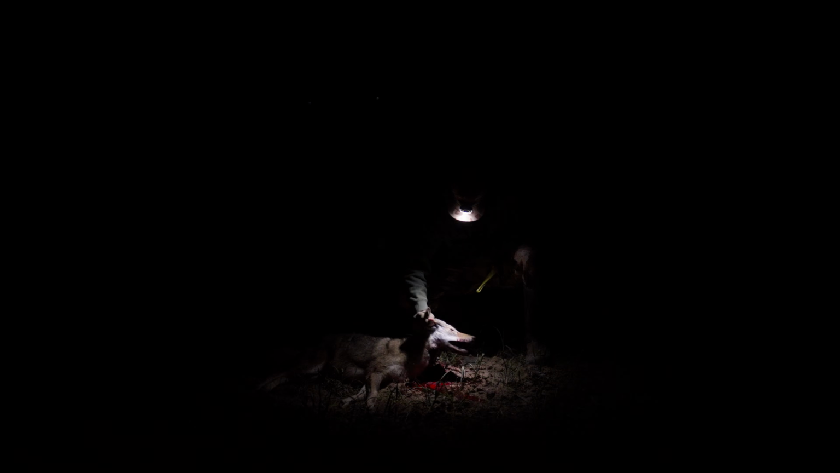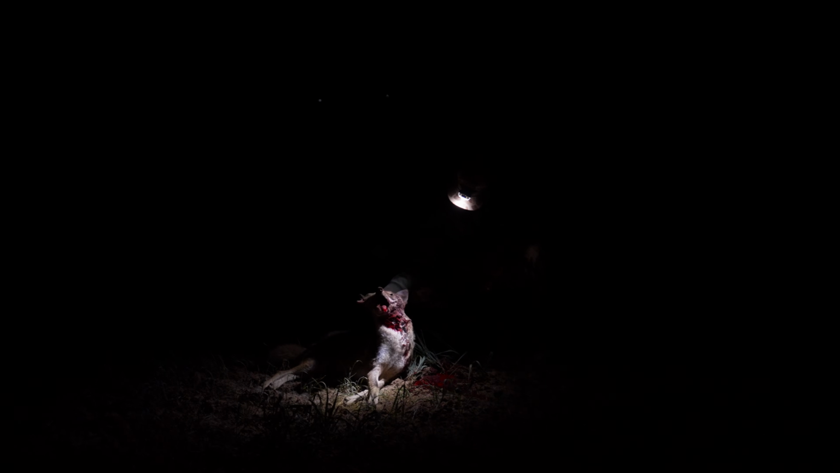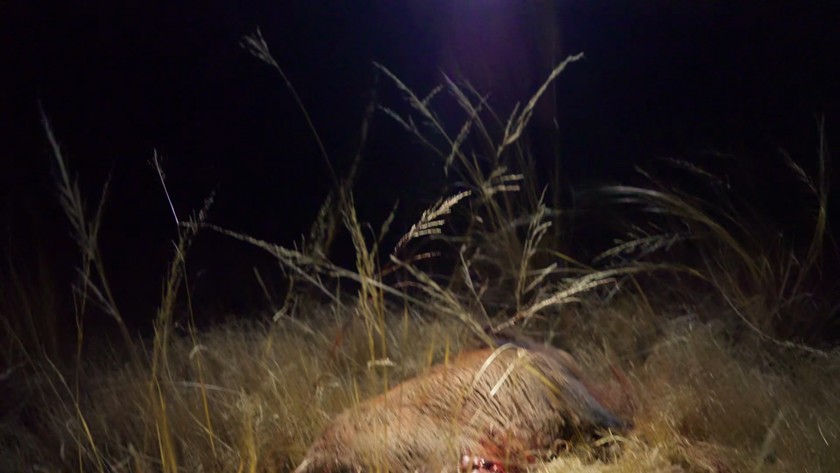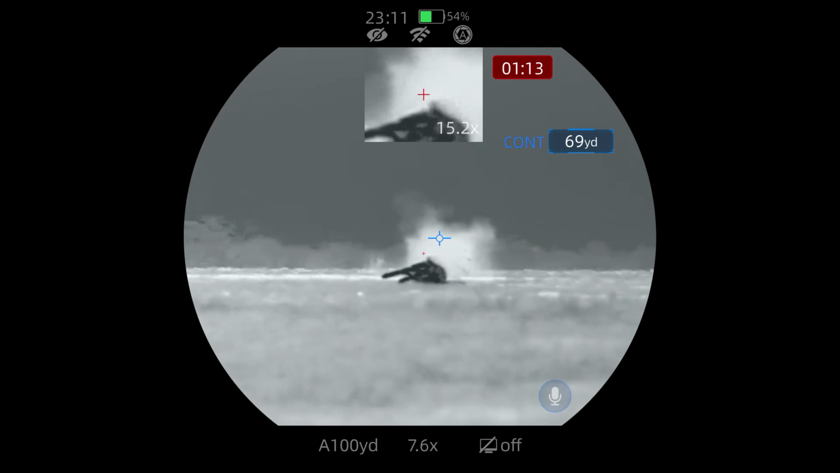They call it night hunting, but it's more than that. It's patience, it's awareness, and it's trusting your gear and your instincts when you can't see 10 feet in front of you.